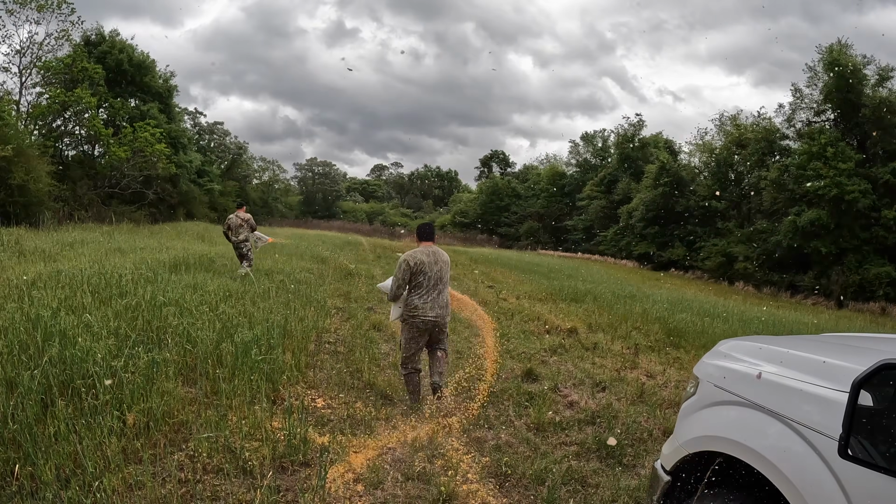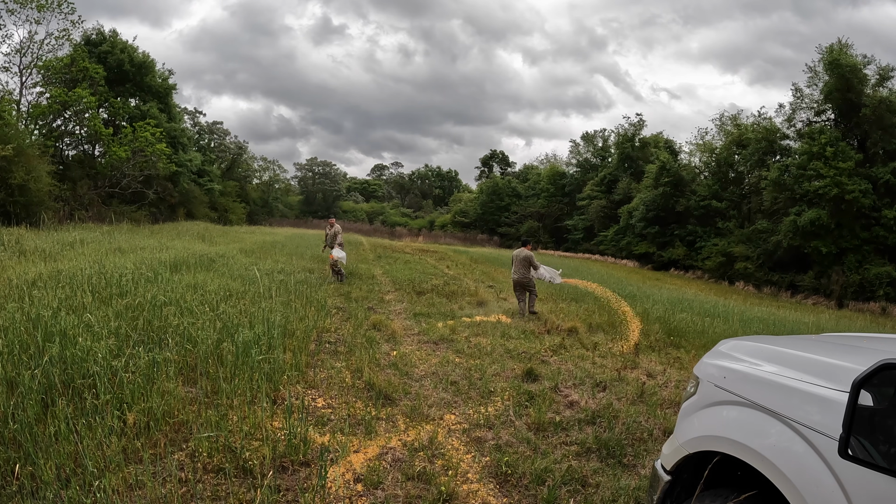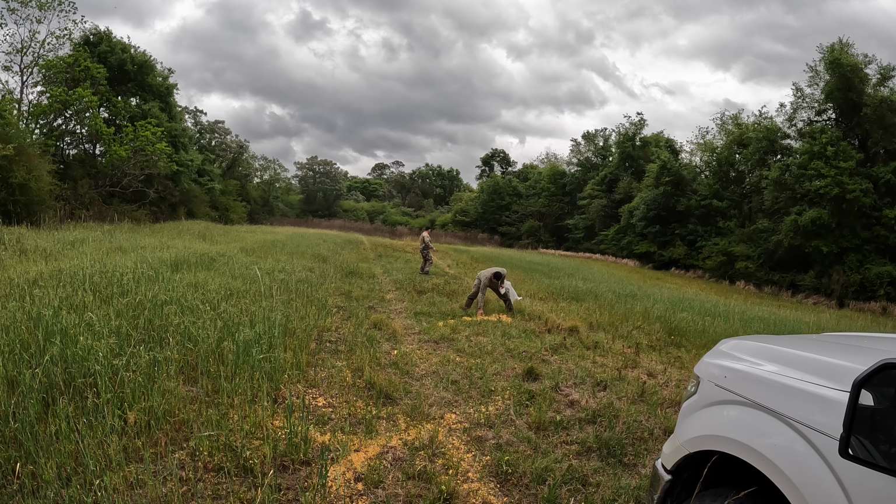So to make sure we had these pigs coming in, we decided to put out a bunch of corn. So me and Nate started doing circles with 50-pound bags of corn, enjoying ourselves while we're trying to feed these big old hogs.